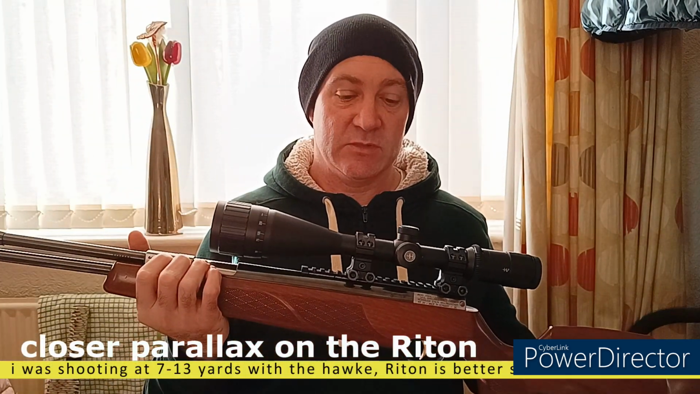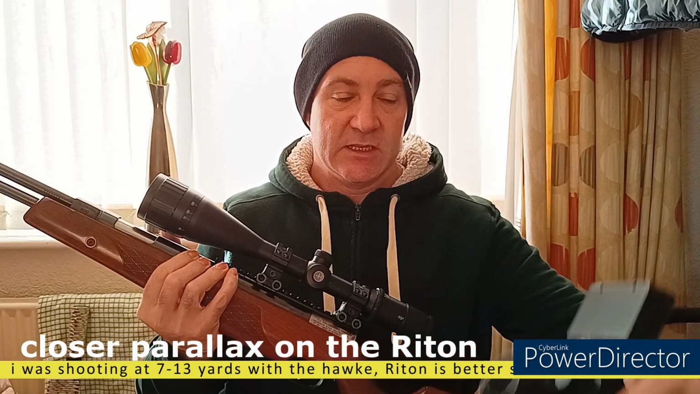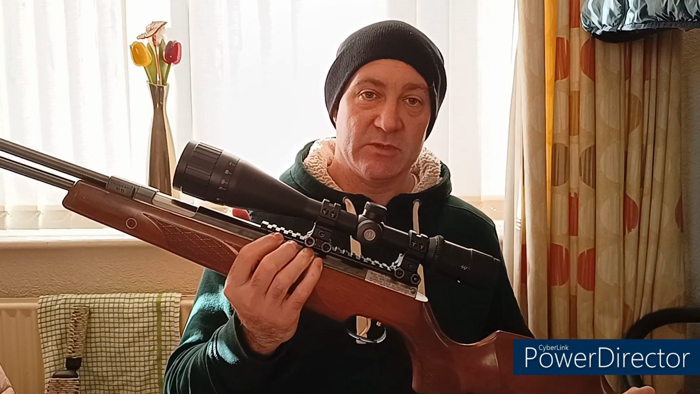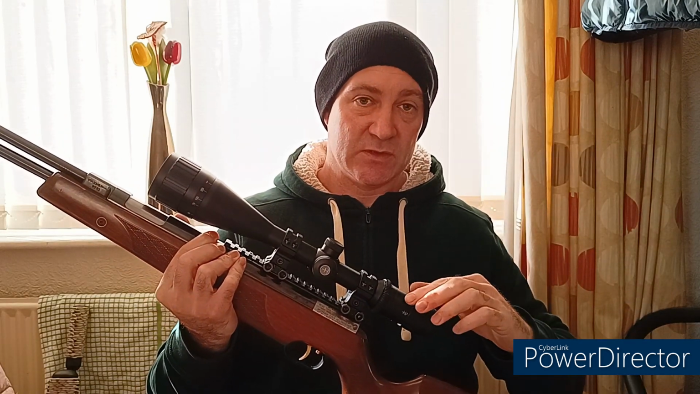One thing I did find out with this though, the footage on the night I was using my HW97k, which is this. Great gun, absolutely love the gun, but the scope is not fantastic. This thing depends on having a good scope to clip onto, so the quality of the scope makes a lot of difference. A low end cheap scope does the job, nice and clear in the daytime, but absolutely shit at night time. I've shot squirrels with this in the daytime and the footage has been okay.